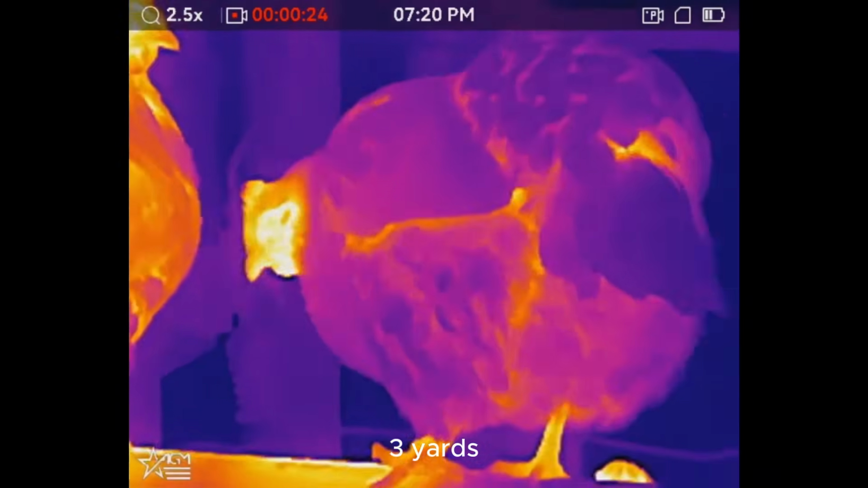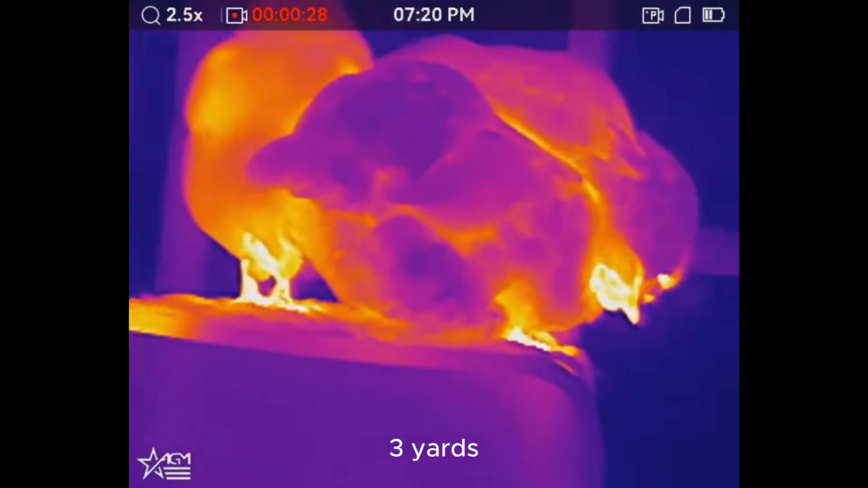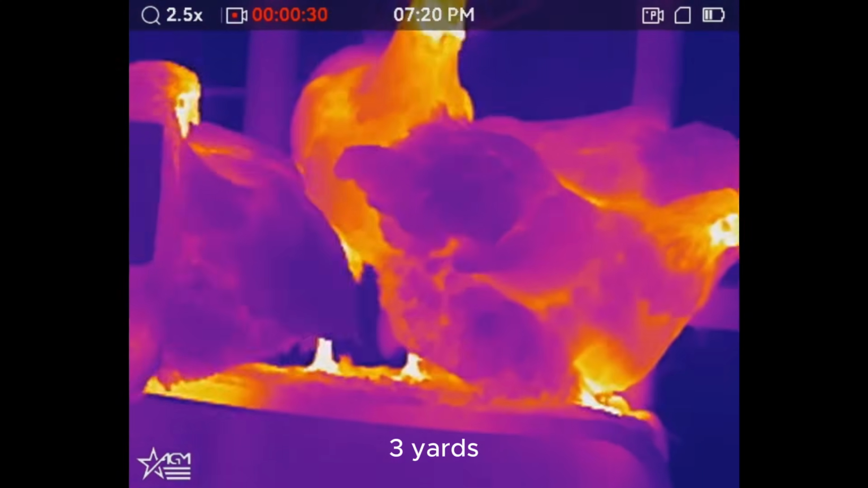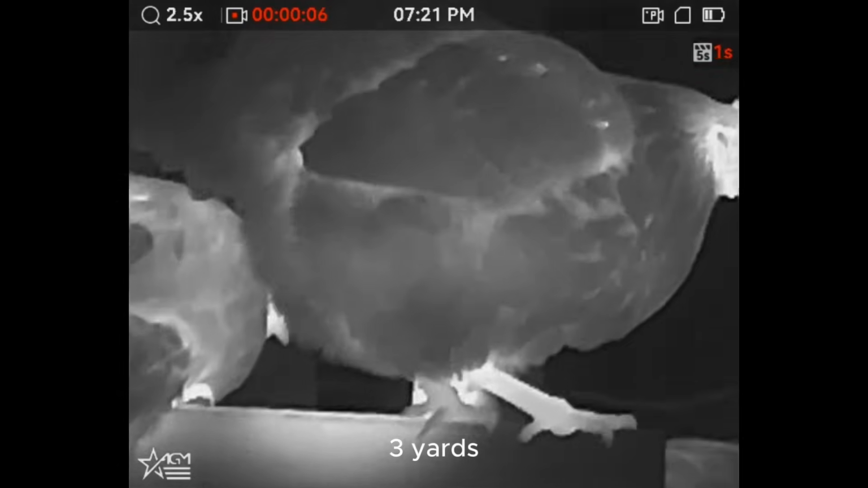The scope is good to go for 100 yards and in. Anything beyond that and you'll probably be disappointed. For everyone else, let's jump right into it. The Rattler is a scope marketed towards night hunters, so my criticisms will be from the perspective of one. This will not be a product review, however, as I've actually never technically used it for its intended purpose, and you'll see why in a bit.